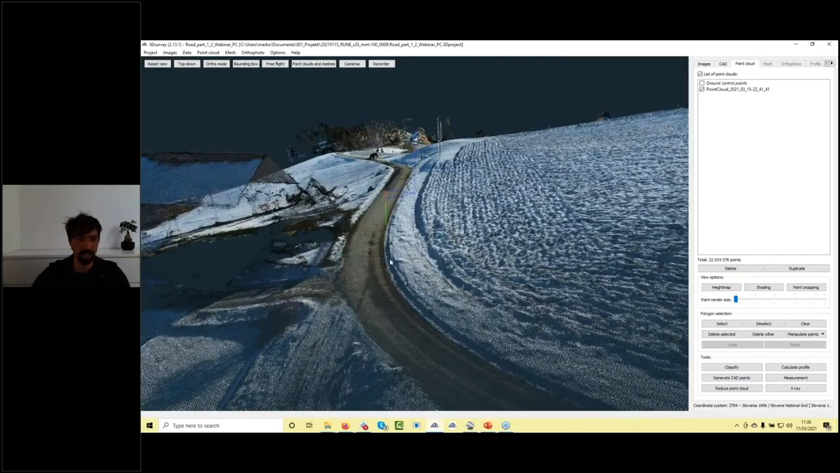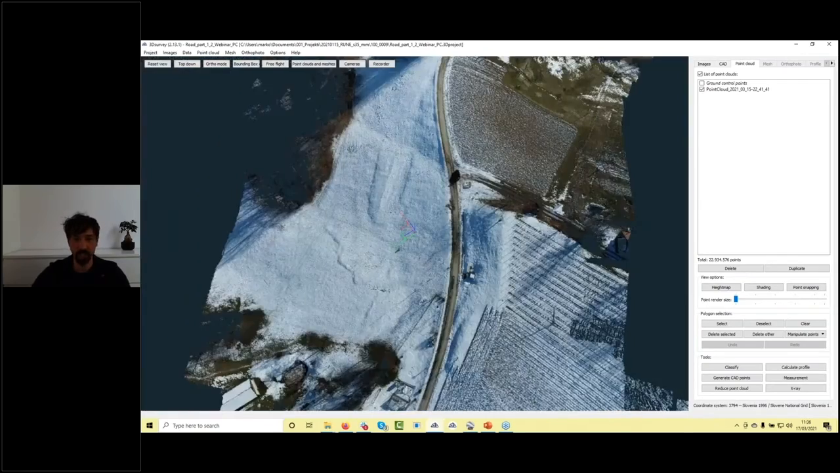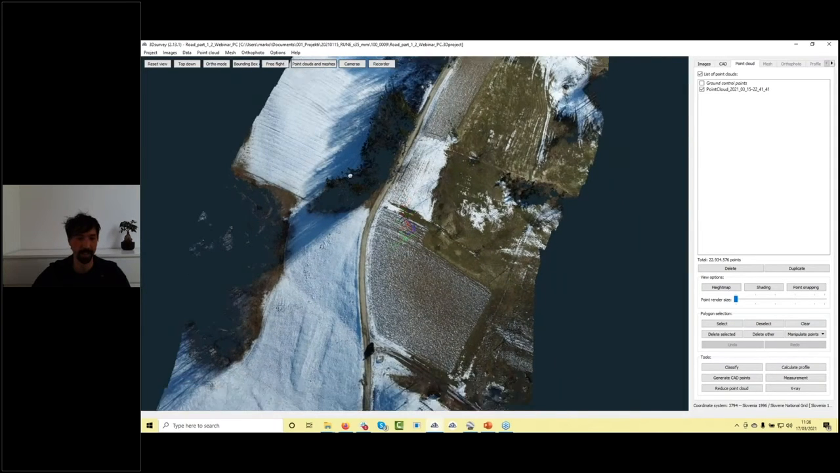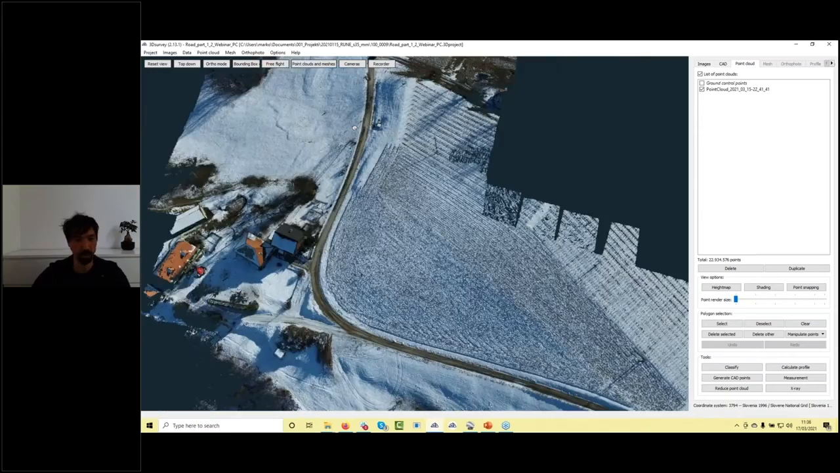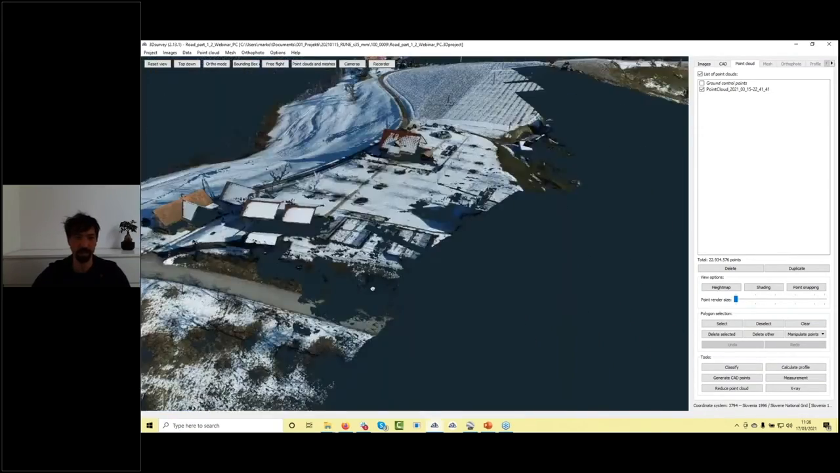We can see most of the detail already from the point cloud. The conditions in the field were really difficult because of strong sun and a lot of snow on it, but we managed to get a kind of perfect point cloud out of it.